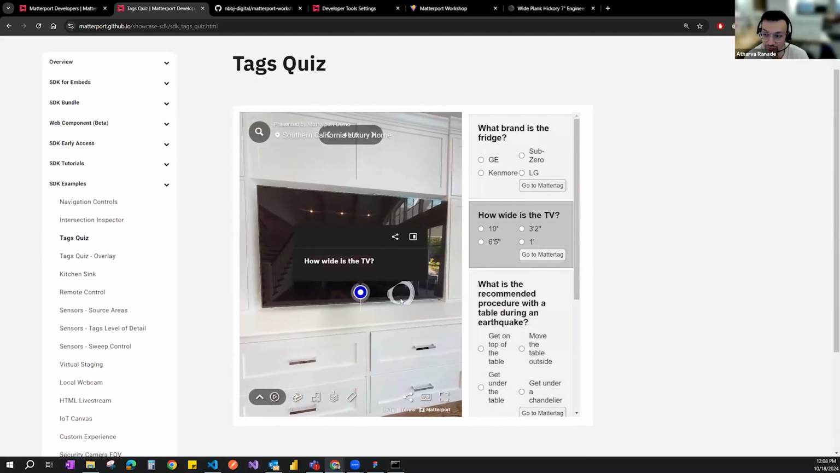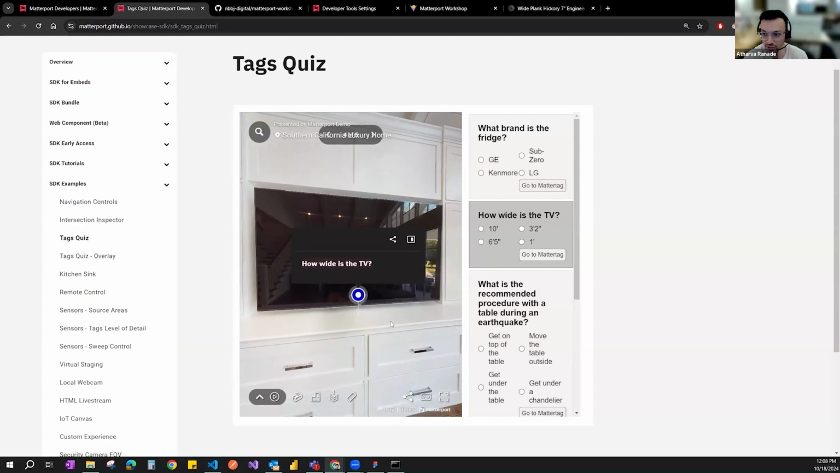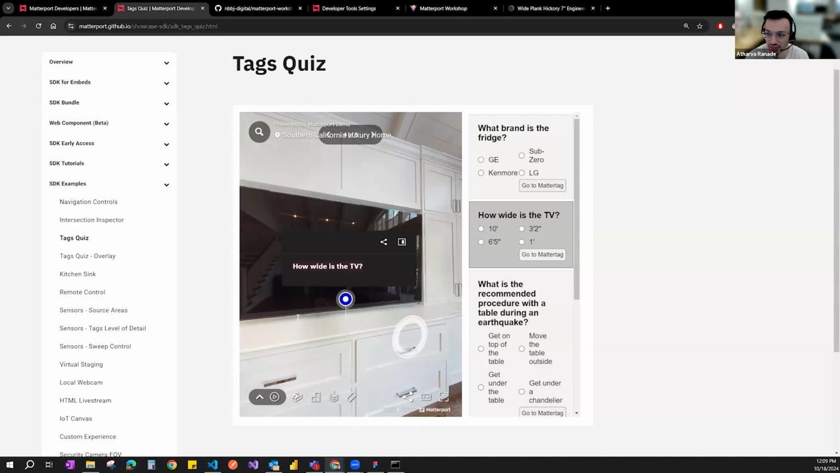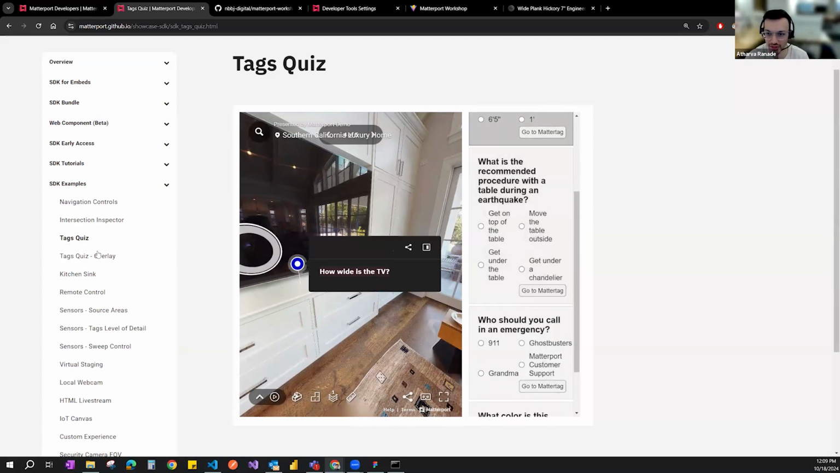This is really helpful for medical staff or client or any kind of training that you would like to do, where you would have certain questions posed to people, and they have to navigate through the space and answer questions, allowing you to effectively communicate the intent behind the space or certain moves that you have done in the space.